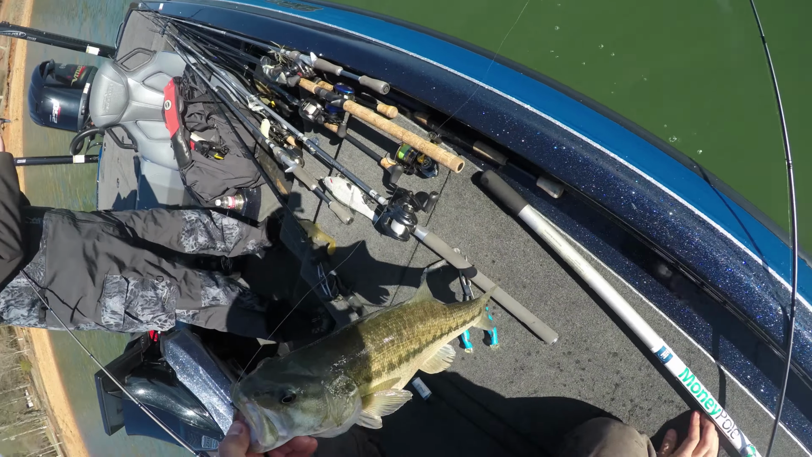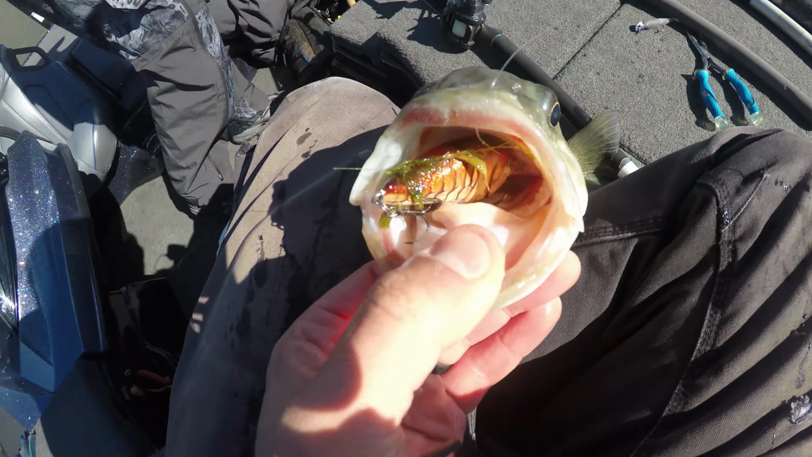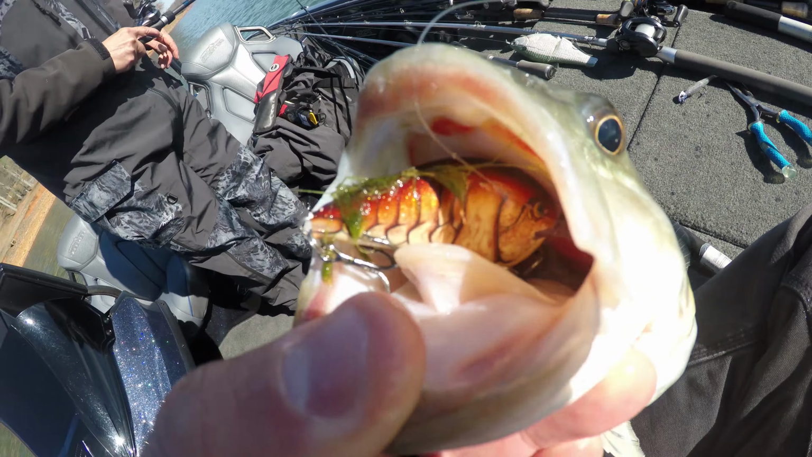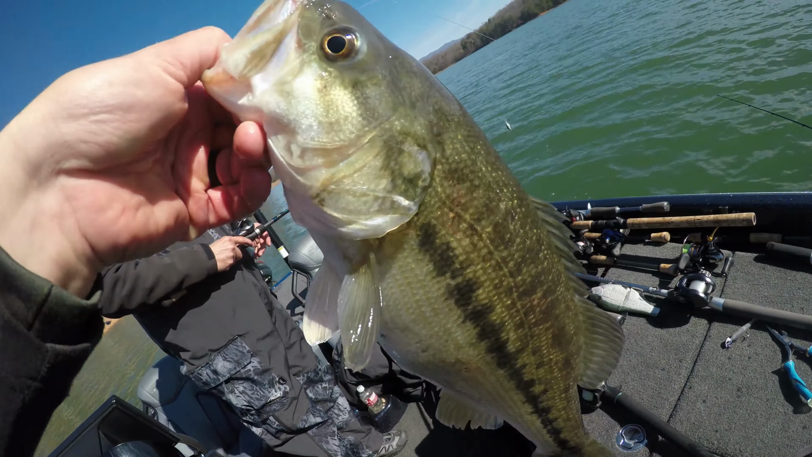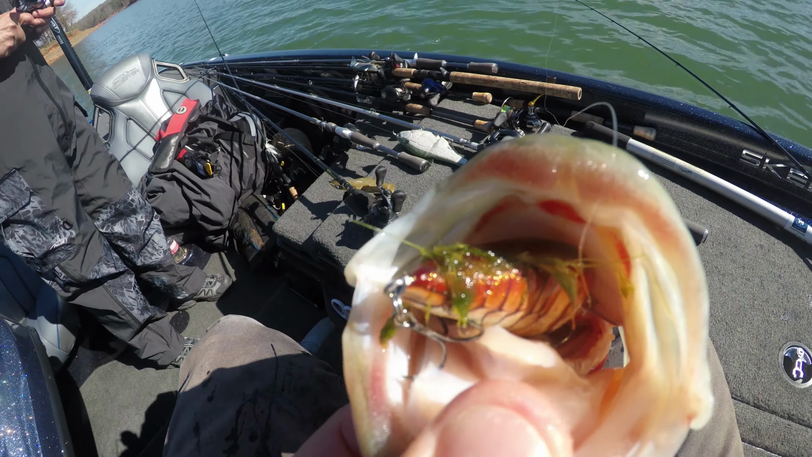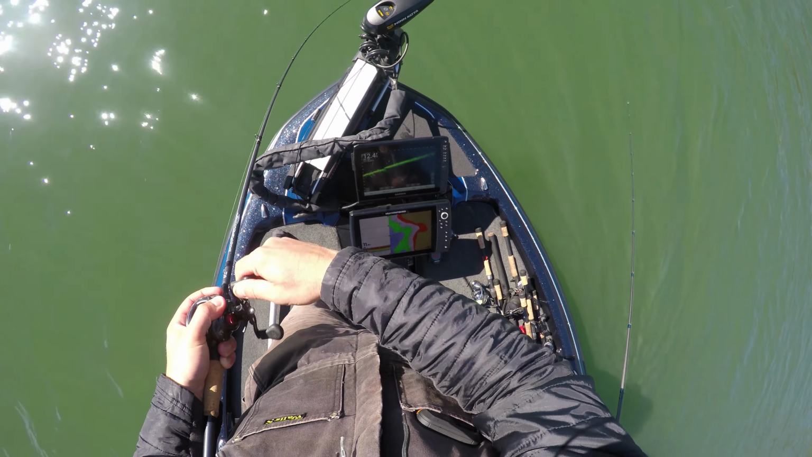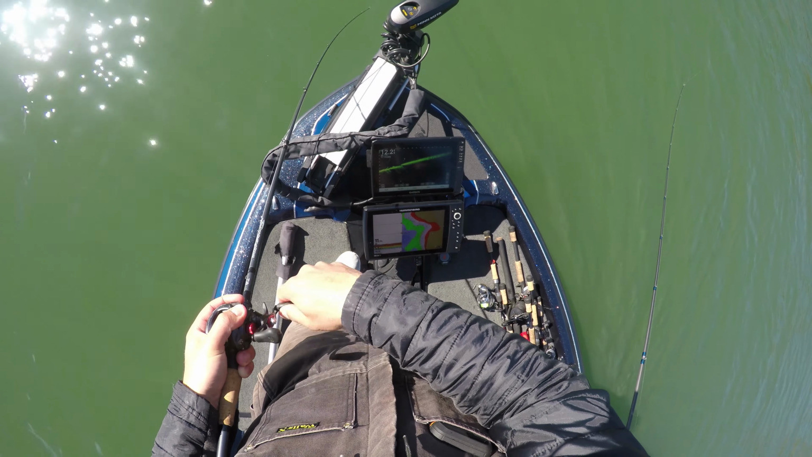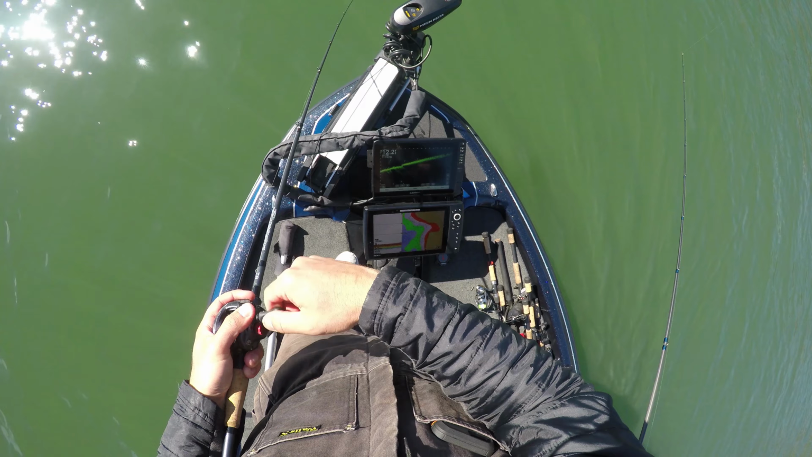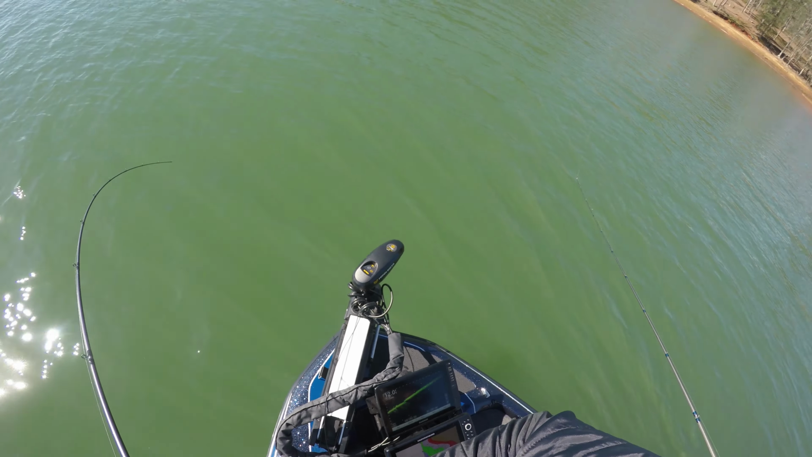Yeah, definitely need the pliers when they're eating it that good. Oh my goodness, look at that. That's literally the very next cast, guys. Oh, and that is a thick fish. Wow, he absolutely whoa. Got him. Got him.